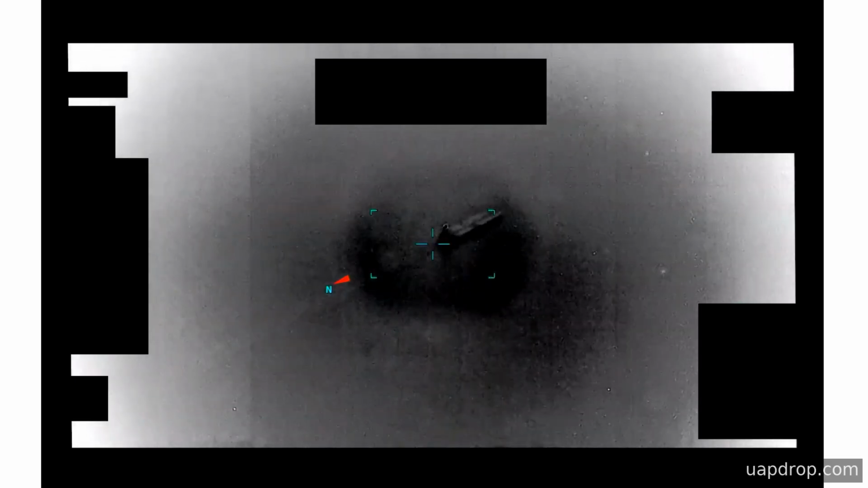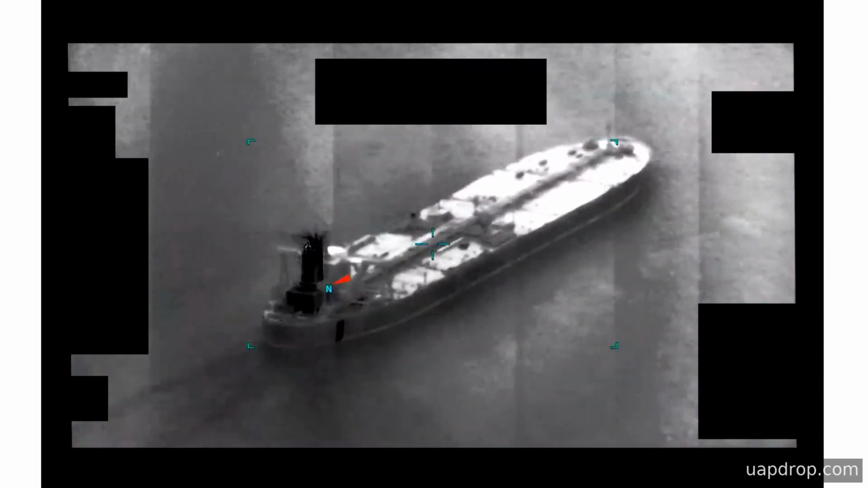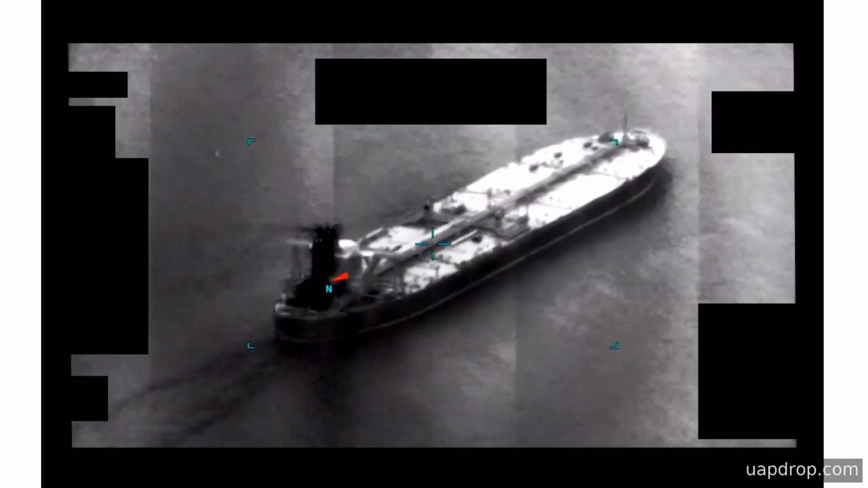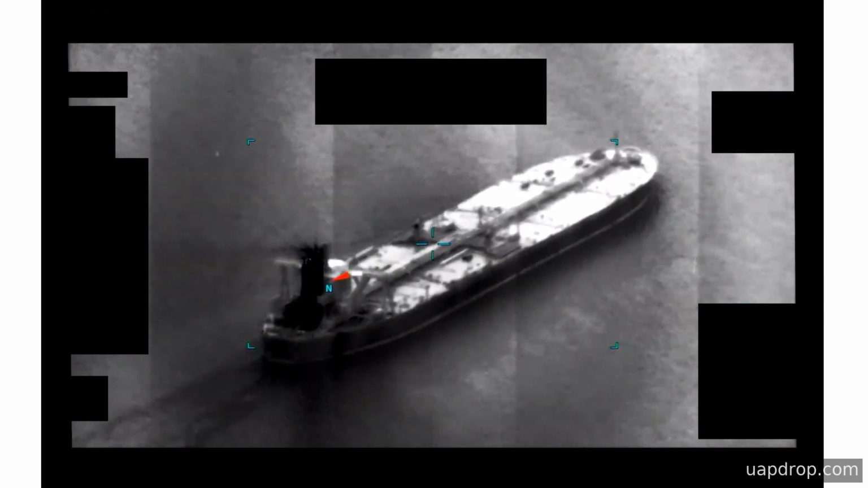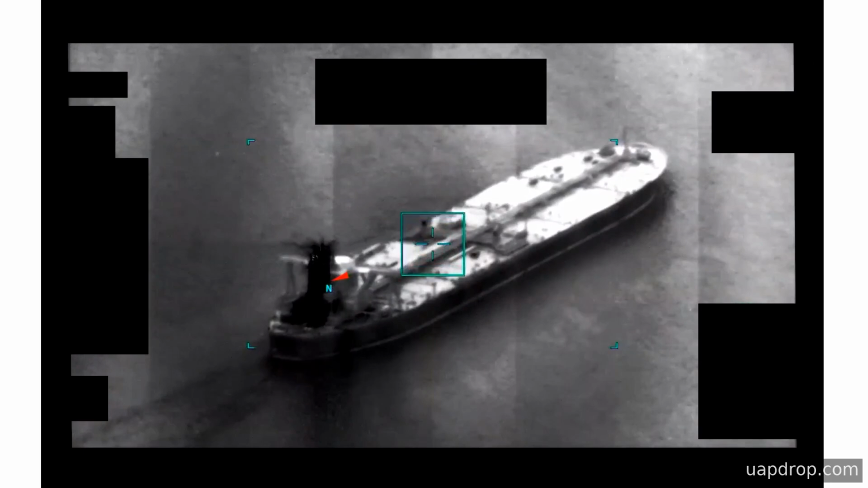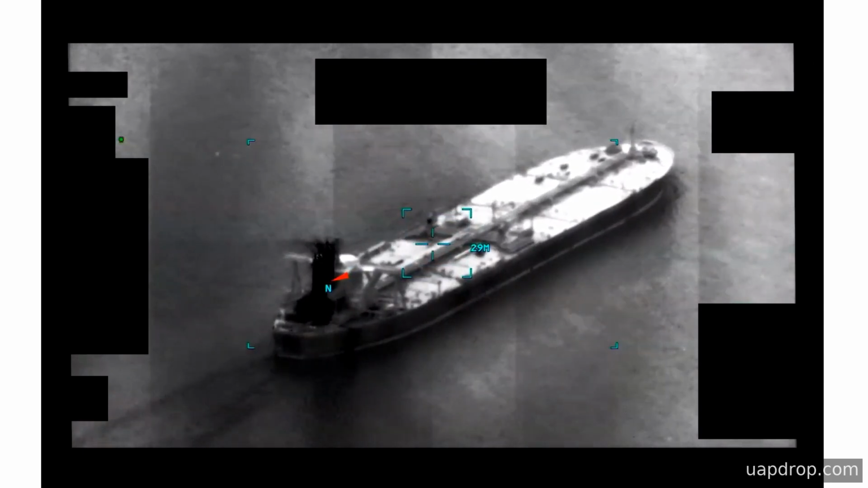This is infrared sensor footage recorded from a United States military platform over the Arabian Gulf in 2020, showing an area of contrast the sensor tracks for several minutes. For the first short interval, the frame contains no visible subject. Then the sensor pans down and to the right and settles on a region of contrast near the center of